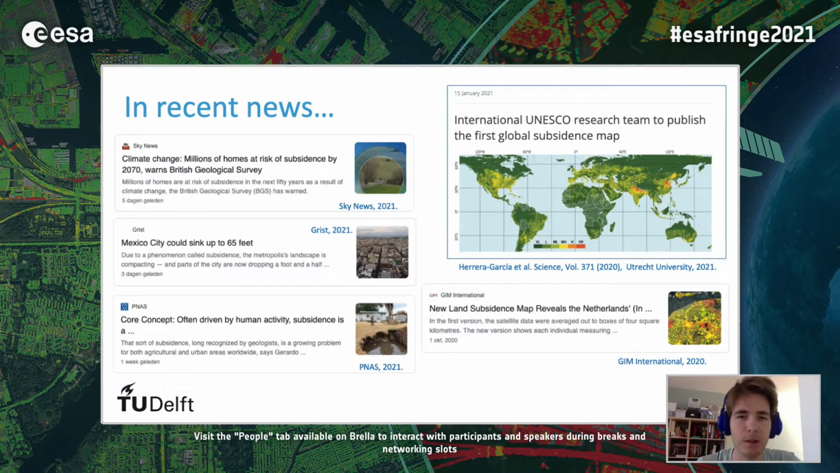So in recent news, we have seen that subsidence and land deformation can often be viewed as a hot topic, both in the context of climate change, but also just with damage to buildings and property and to the natural environment. We see this topic pop up a lot in the news. For example, we see that Mexico City could sink up to 65 feet in the coming years. More research institutions are working on creating global subsidence maps. So this also highlights that subsidence and land deformation is a worldwide problem, which needs to be addressed by many.